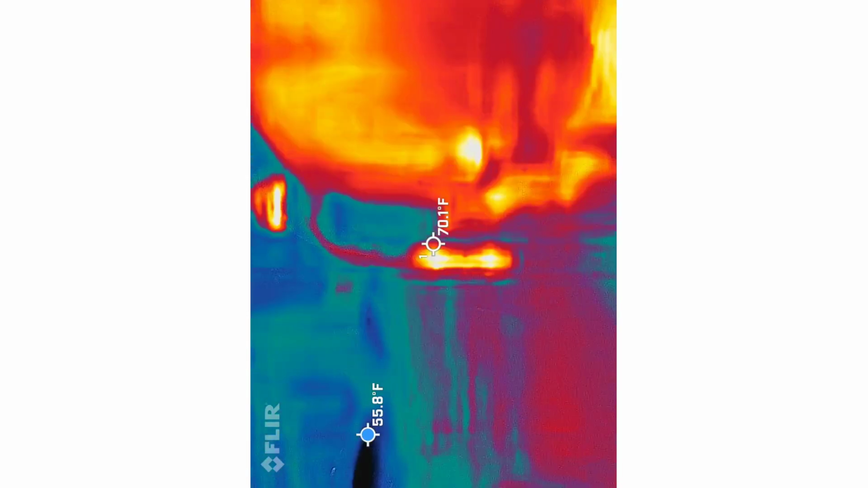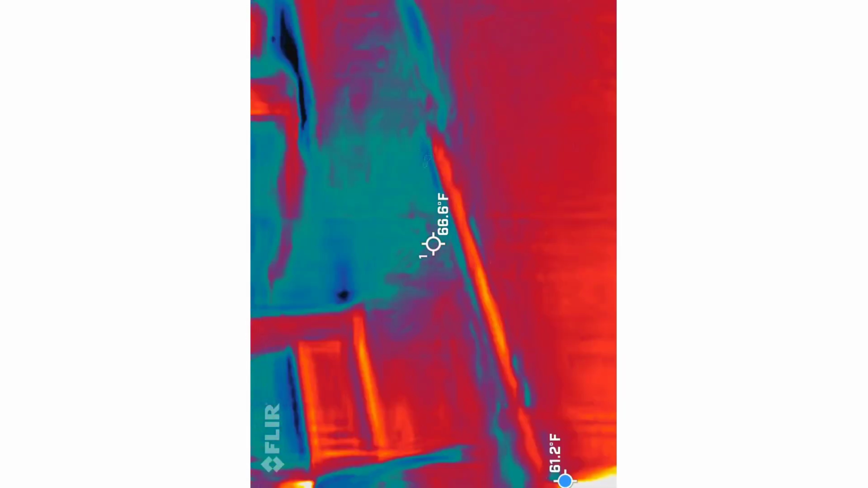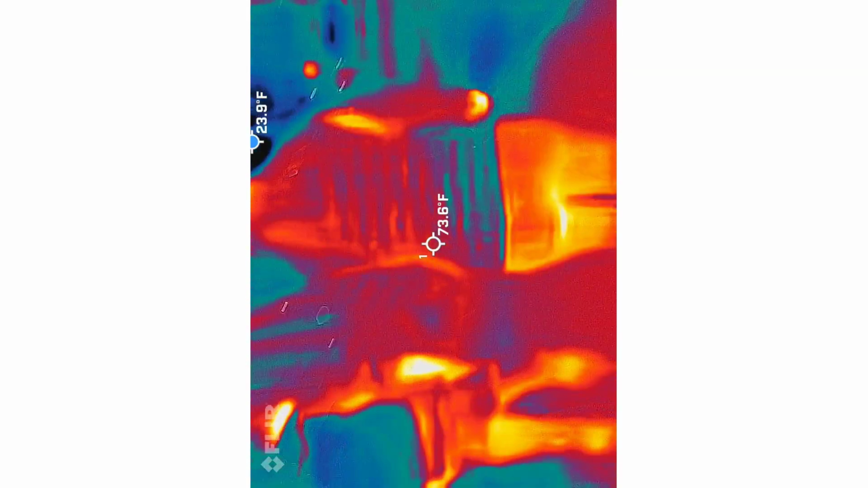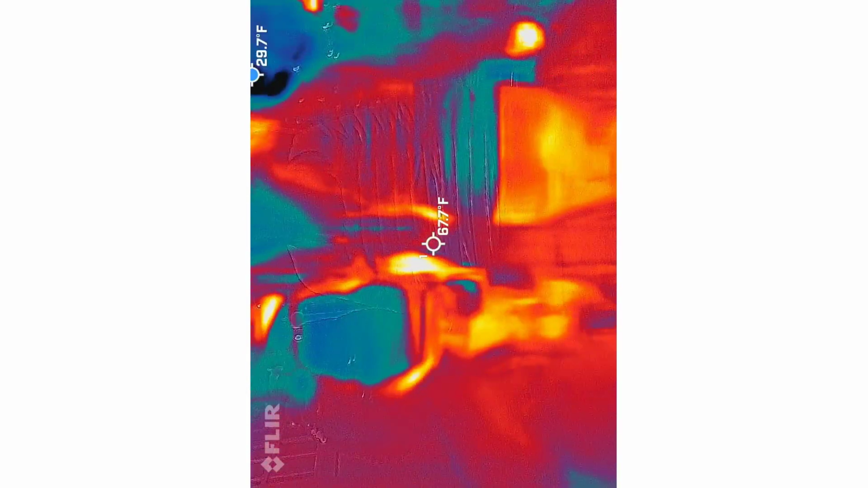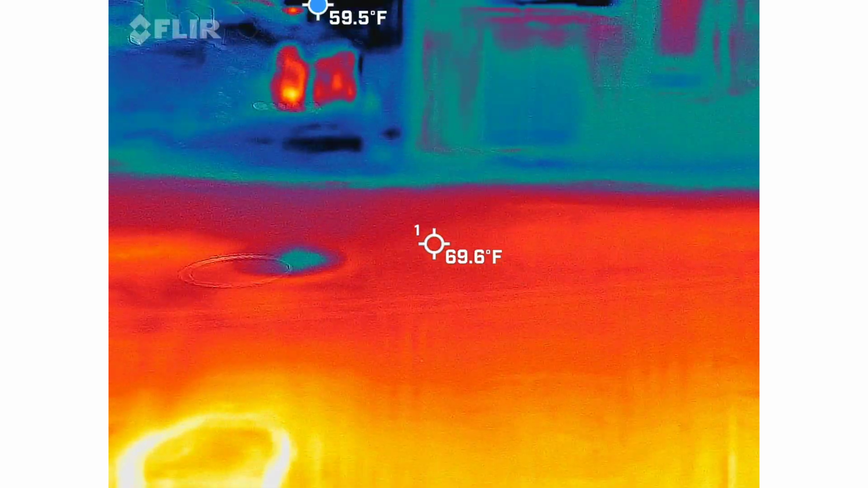I will take the front. Truck coming. Same thing on your end.